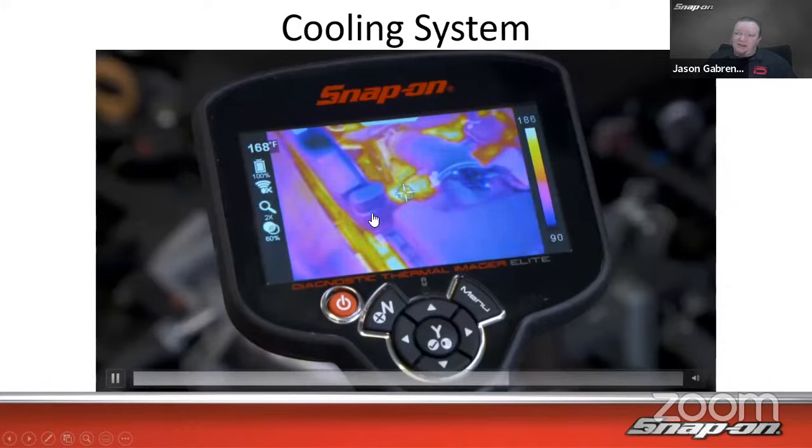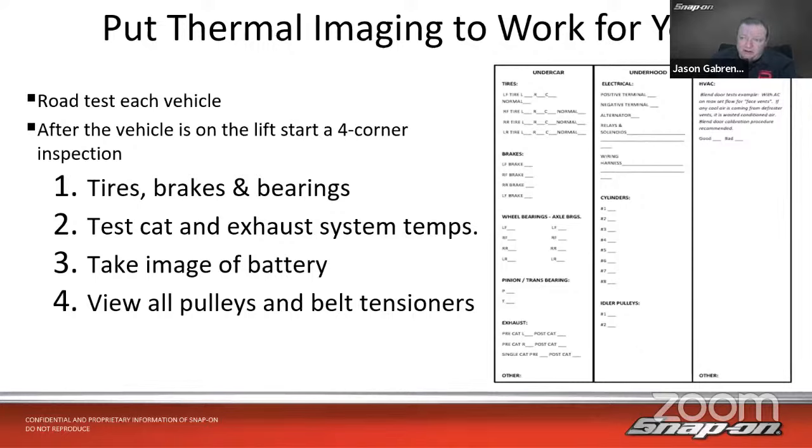So let's take this. I know we get a lot of shop owners that watch, and I know we have a lot of technicians that watch as well, but we can use this to our advantage in the shop. We can use this for periodic maintenance or a vehicle inspection. Digital vehicle inspections are pretty cool now.